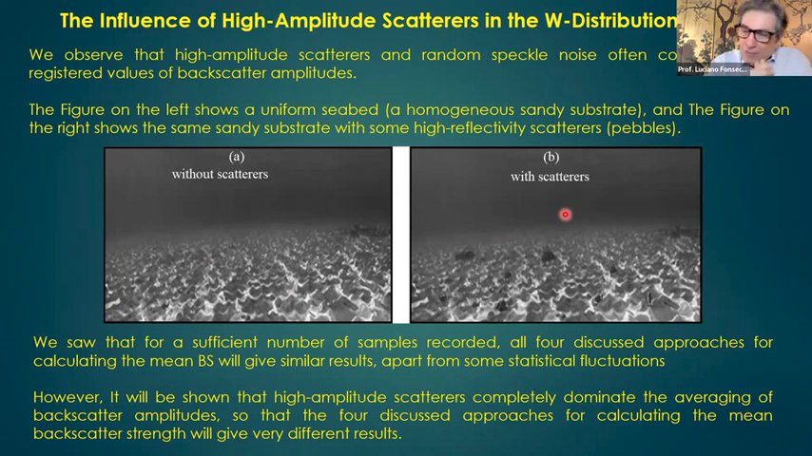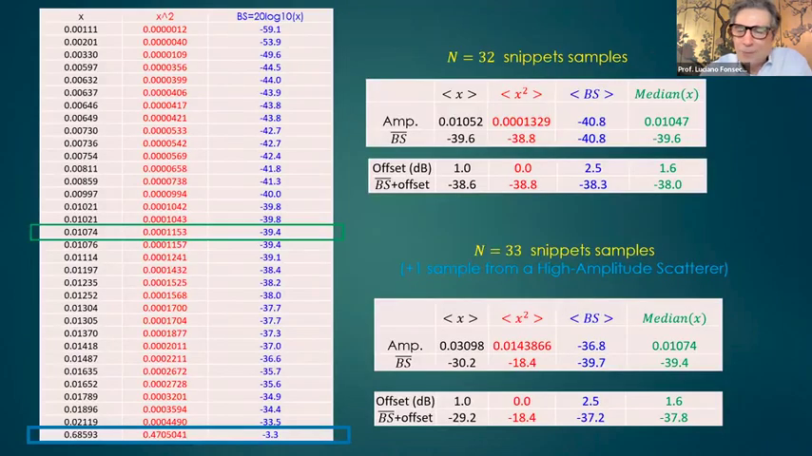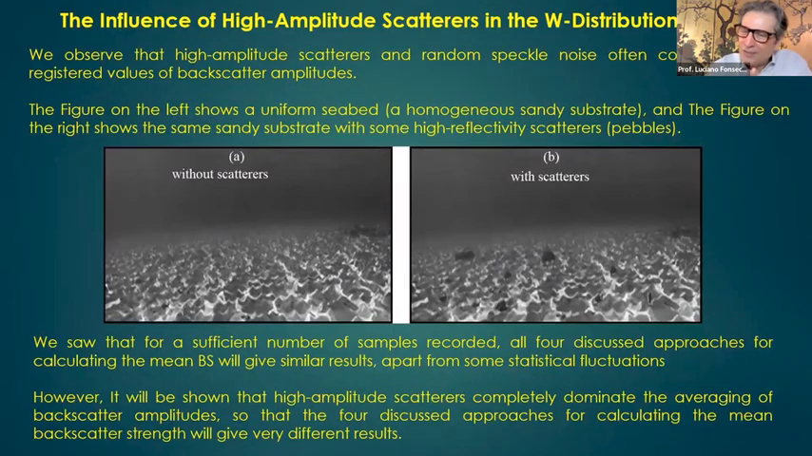This is interesting, but if you have high amplitude scatters, those four approaches for calculating the average backscatter will fail. That's a huge problem. And I come back here just one minute: the high amplitude scatters are not the exception, they are the rule.